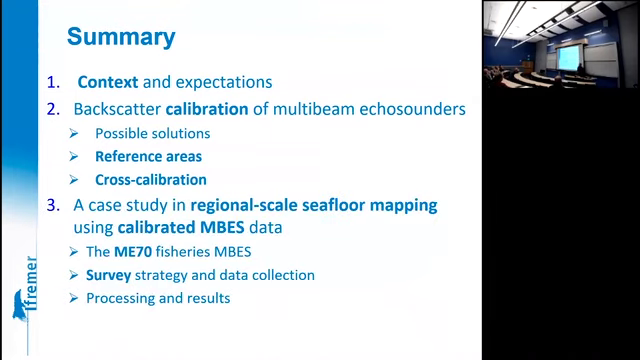Then I present the results of an interesting case study based on the exploitation of a large-scale data set obtained with a calibrated echosounder. I present the system itself, the survey characteristics, and of course the results. And I conclude with some takeaways that you will be able to meditate on during the weekend.